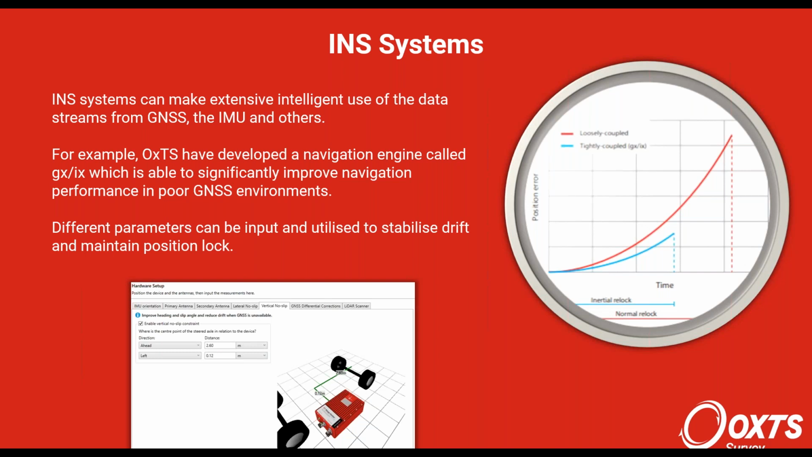Just that parameter is able to significantly increase altitude accuracy, particularly, and also heading accuracy, by working out what the implications might be for IMU drift, for example.